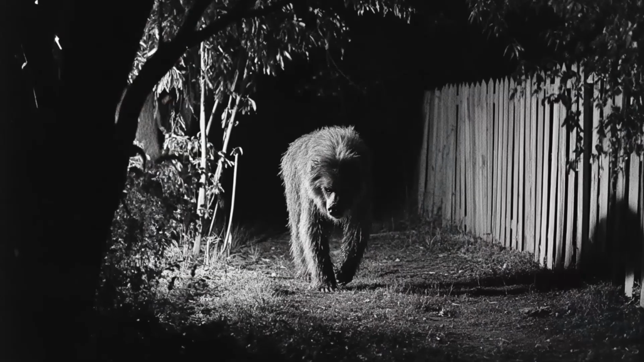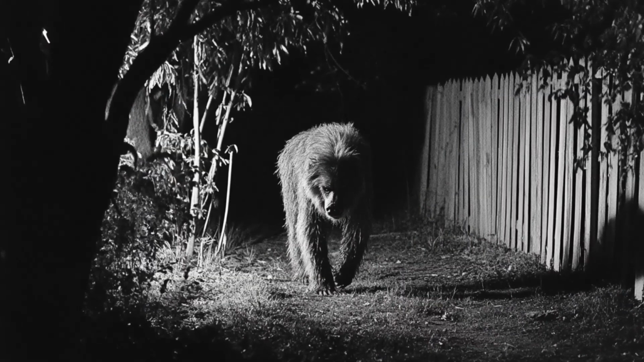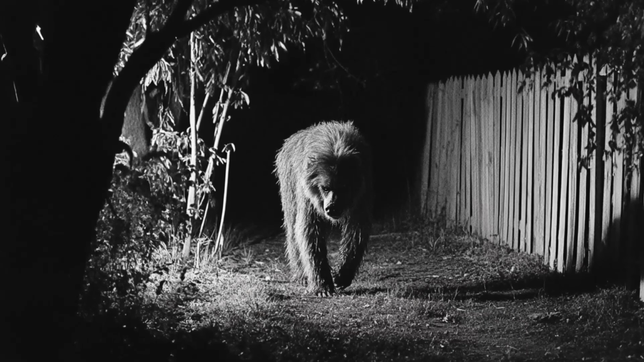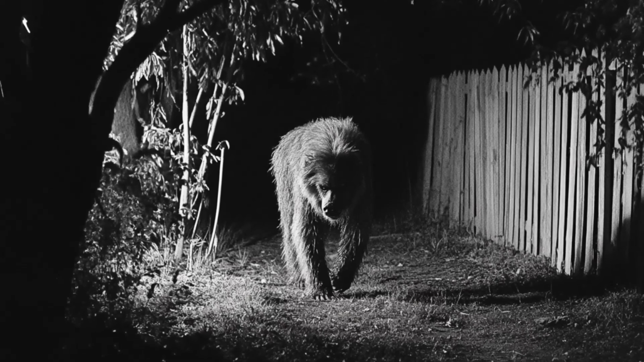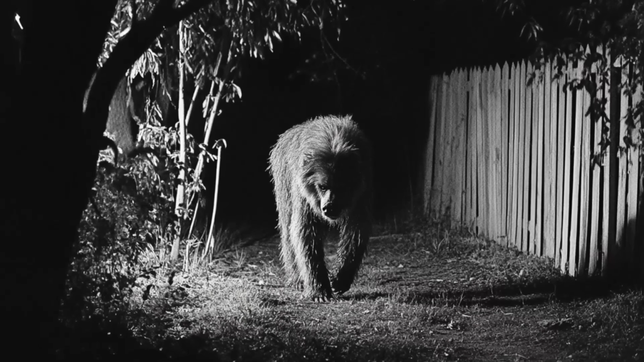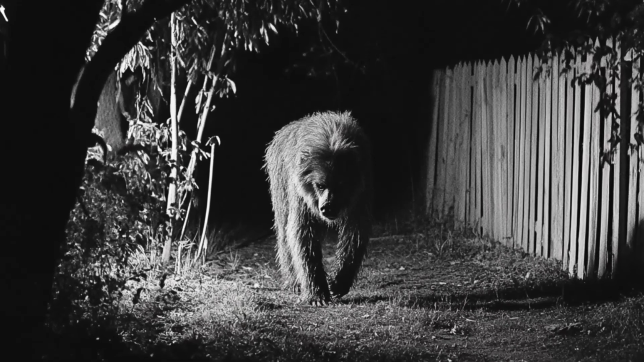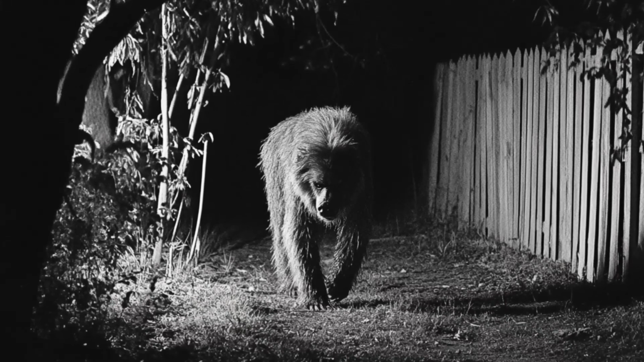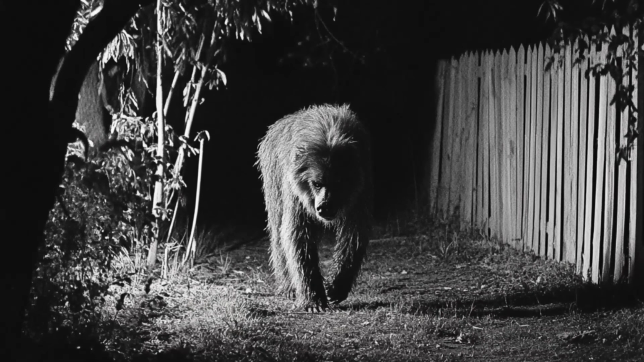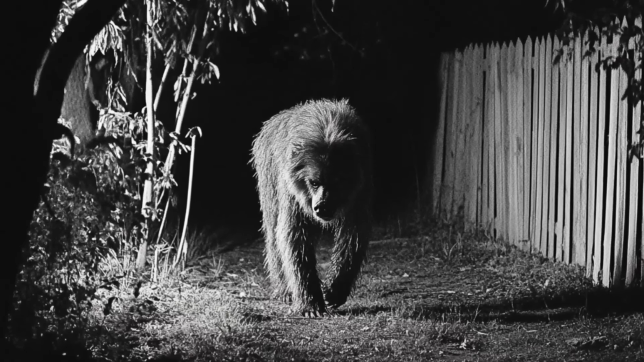The image pulled from his trail camera shows a large, hairy creature walking on all fours. Its form eerily resembling a mix between a bear and something entirely unknown. The creature's fur appeared uneven, almost unnatural, and its face seemed elongated in a way that unsettled him the more he stared at it. It wasn't just the look of it, Chuck said. It was the way it moved. Again, I've never seen anything like it.